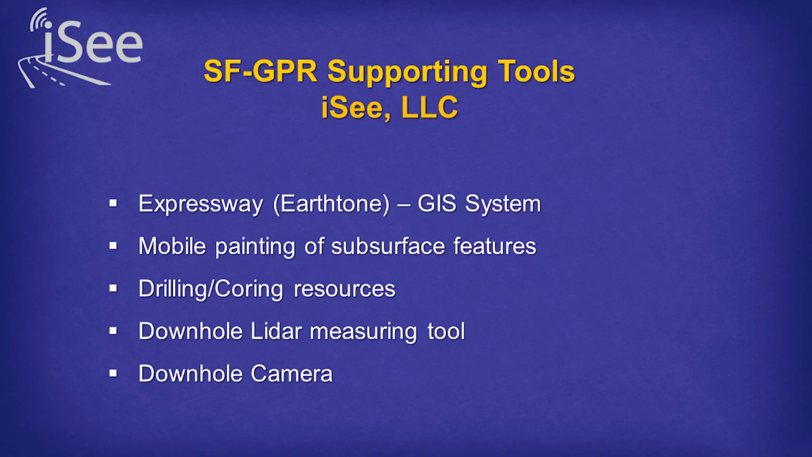We also merge it with a mobile painting system to identify the features that you're seeing subsurface on the surface, so that you can come back and core them. If you were to sub that out, fortunately, I'm doing that internal to the company, so that's working out well. But you can also use the painter for other features in a bridge deck or a pavement investigation.